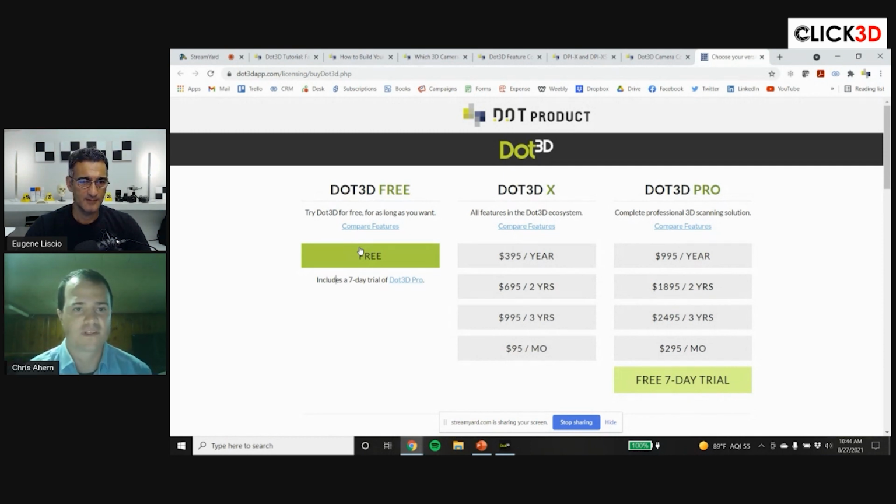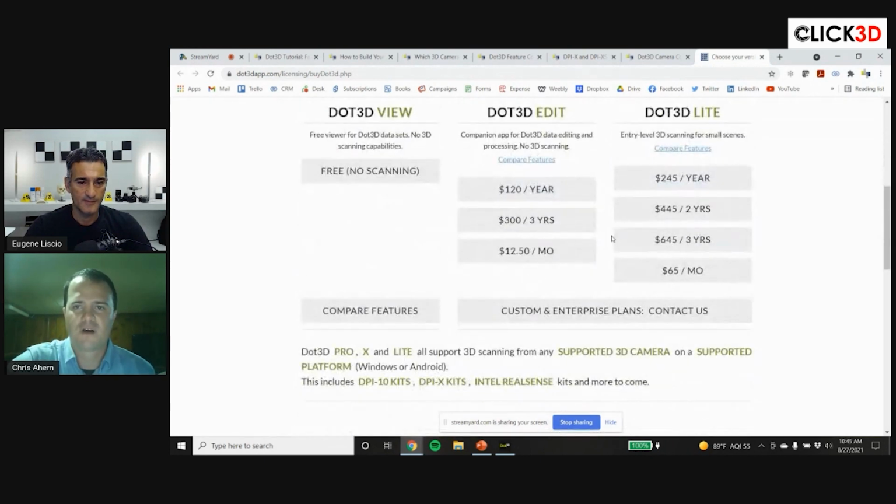If you have a camera, you can start scanning. If you want to just look at data, you can use it for that purpose as well. The free version forever will allow you to read in DotProduct data, take a look at it, see 1 or 2 measurements, etc. And then when you're ready to subscribe, you have all the different options here.